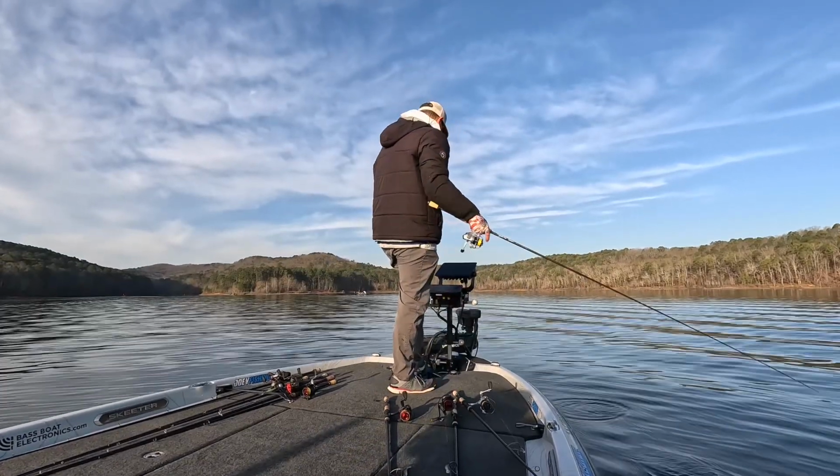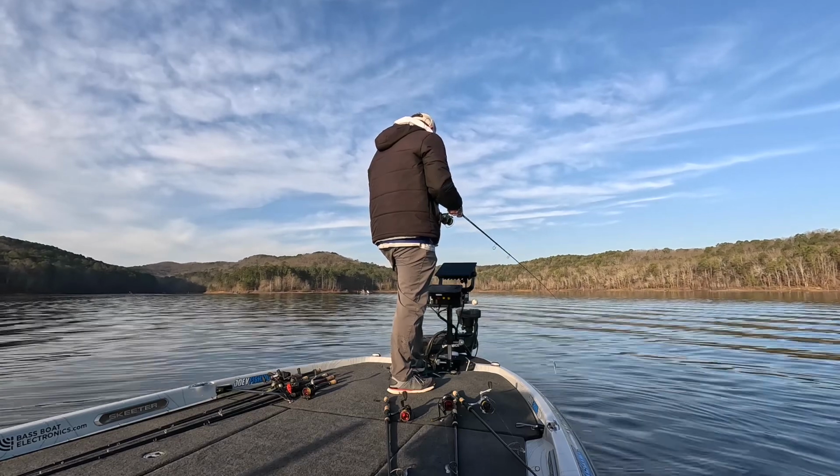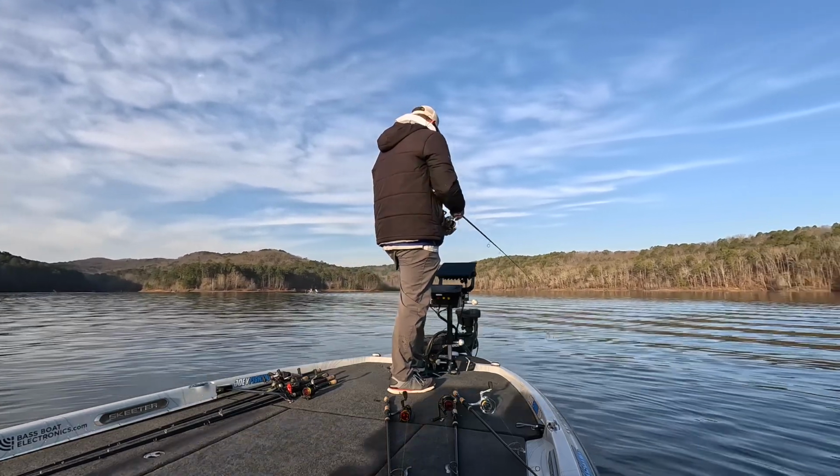So you're going to notice right here I make a quick switch to the 3/16 ounce Z-Man finesse size jig head, and I see some fish up higher in the water column, and I say those are bass.